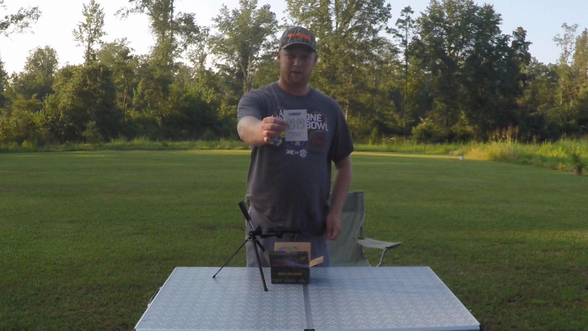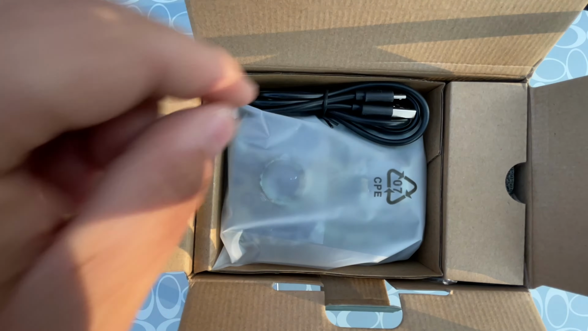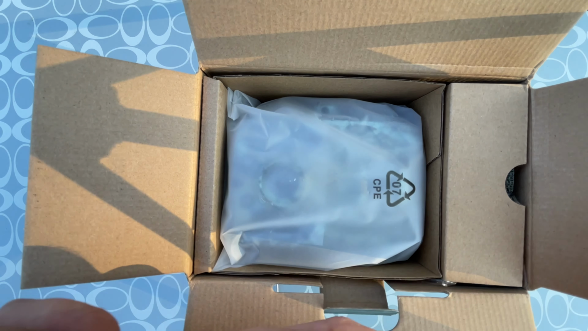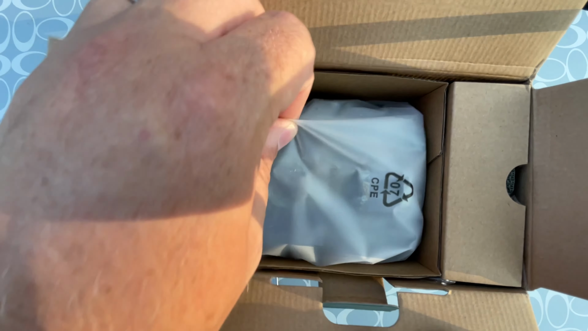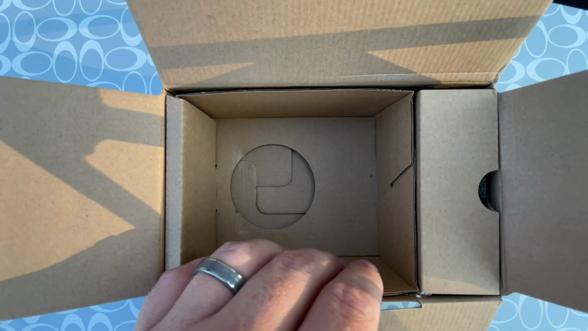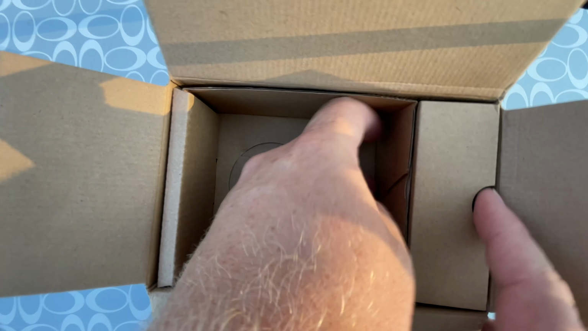Got an instruction manual. Got a cable, and then here's the trail camera itself. It's wrapped in a nice little baggie. Set that aside for now, so there's just some other stuff here I wanted to get to.